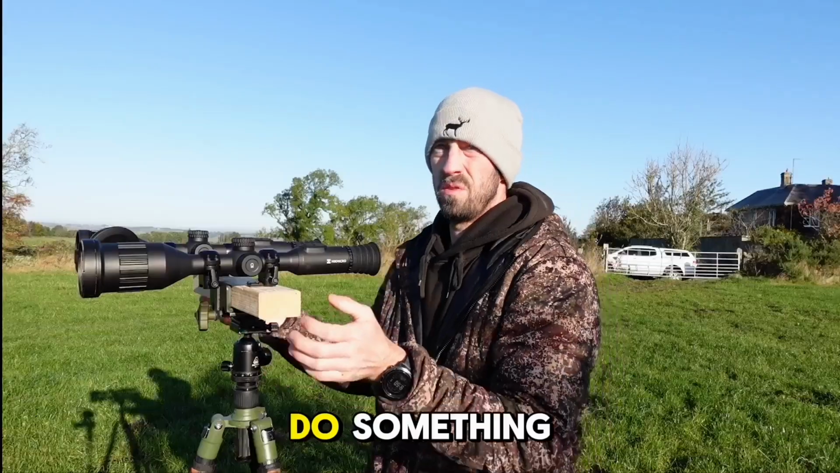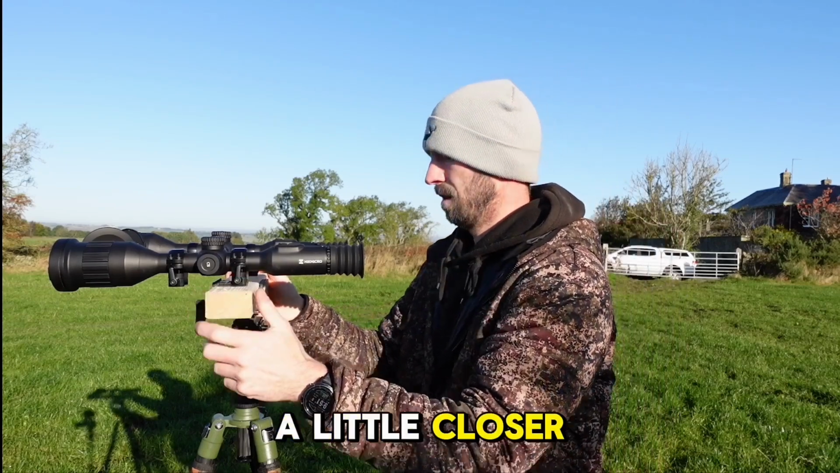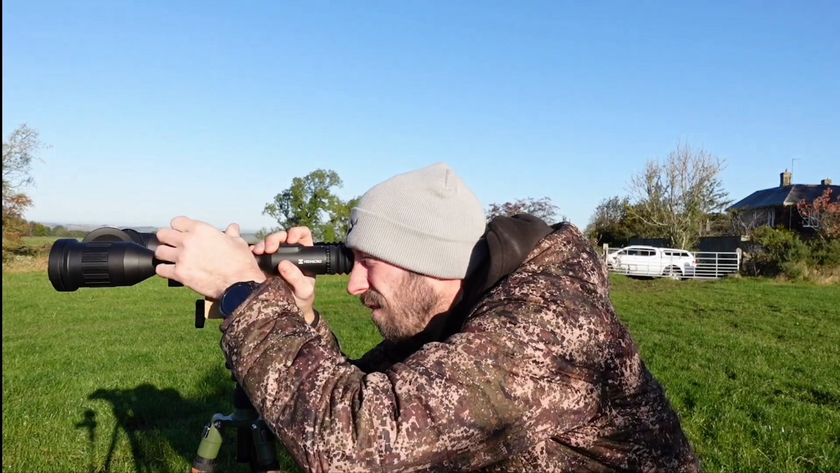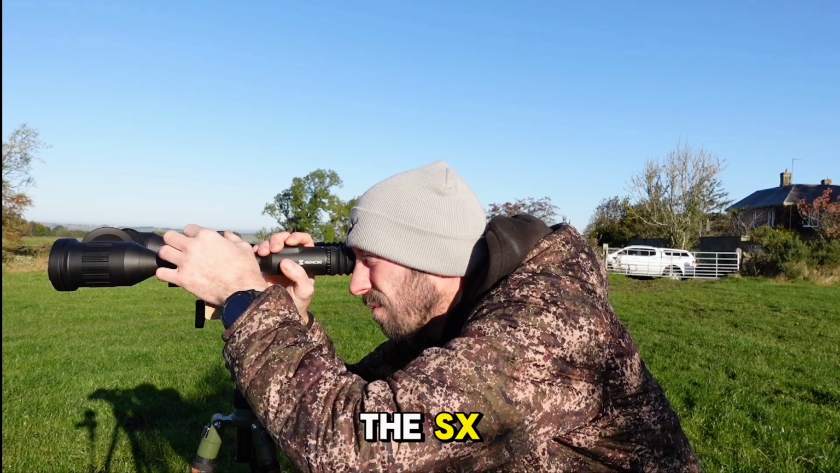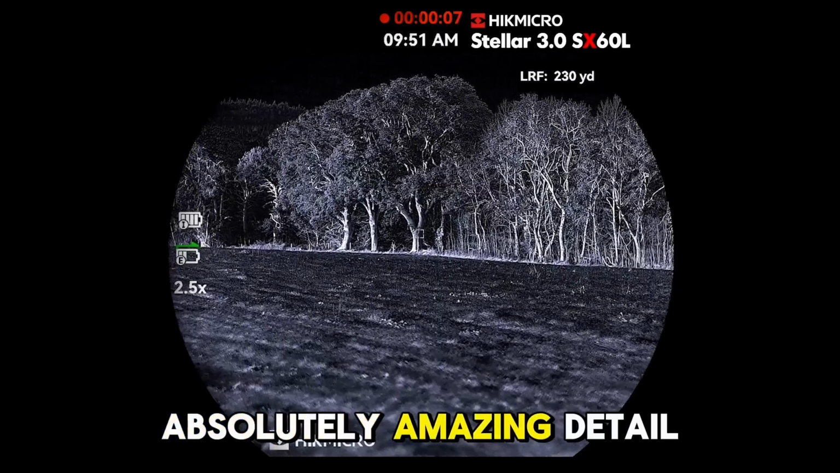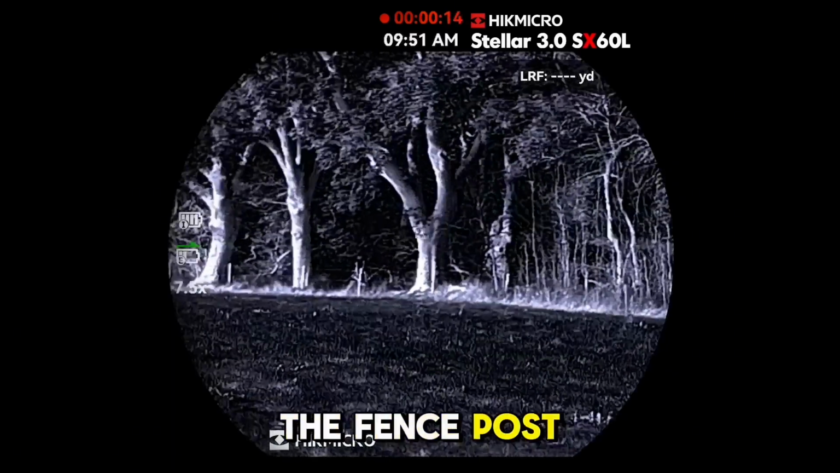What we will do is we'll pan around this way ever so slightly. We'll just get a little closer. Alright, so there's a little tree line down there, just at 222 yards. Let's record on the SX. So them trees there, 230 yards. Absolutely amazing detail there on base mag. Clicking it in, you still see the wire on the fence post.